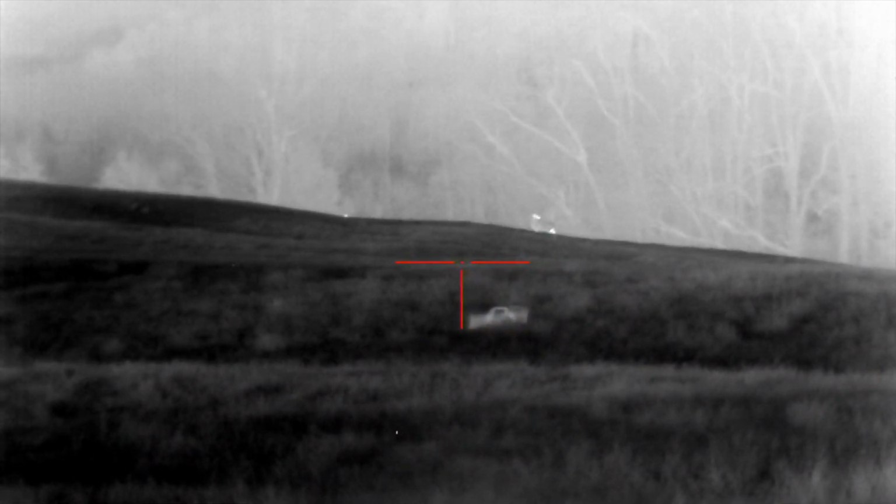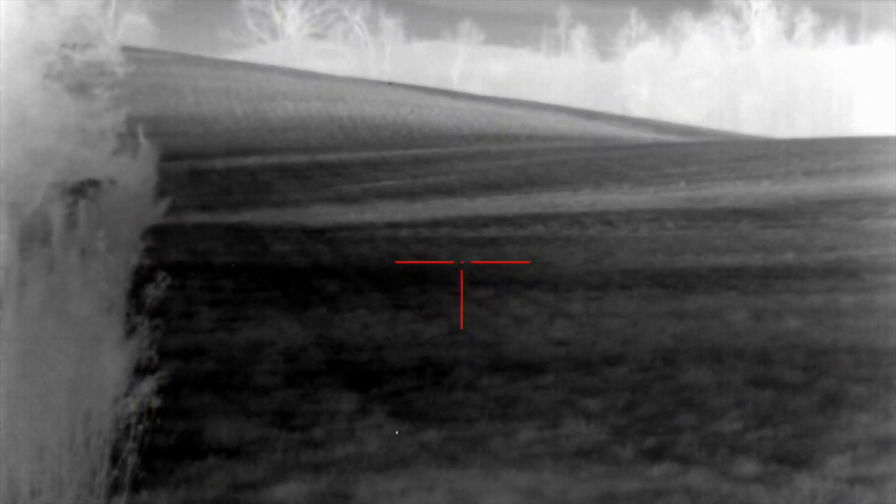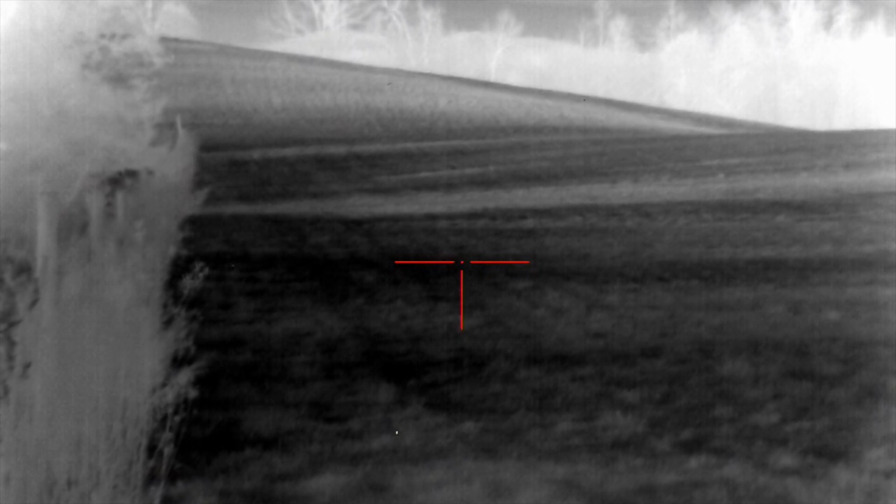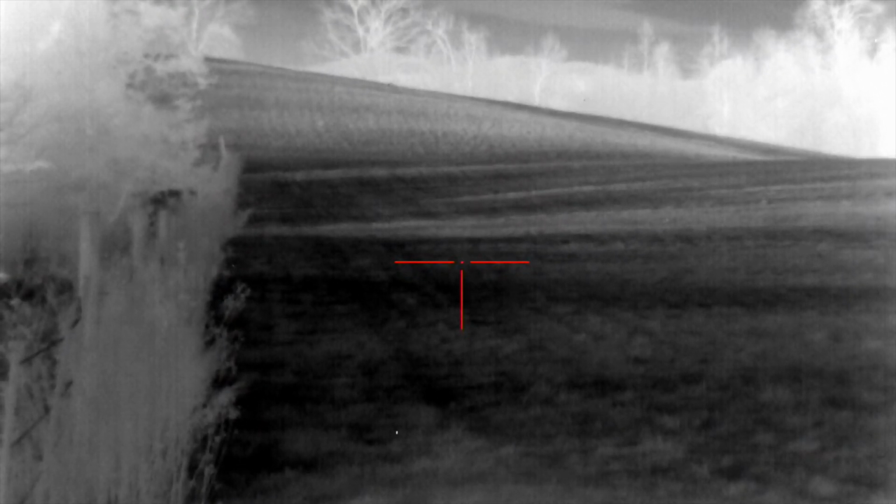Alright guys, we just made a move to another property. We couldn't get that other dog to come in. This is one of those places where it's either going to happen within the first 5 minutes or it's not going to happen at all. So we know there's dogs here. They've been kicking our tail, so we tried setting up on them a little different this time. So we're going to see if we can get lucky right here and get them to come out.